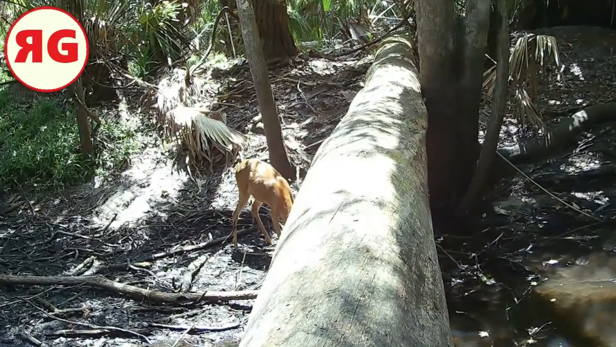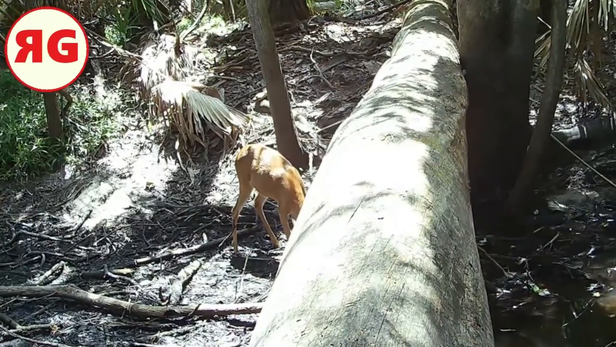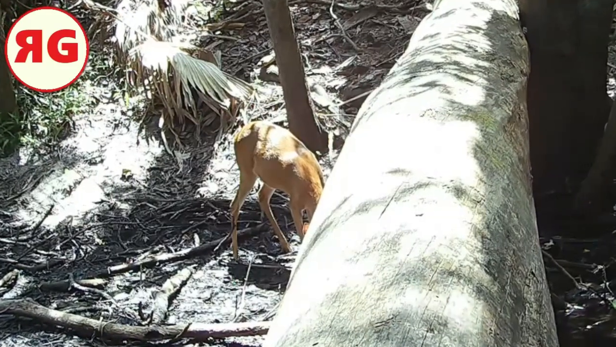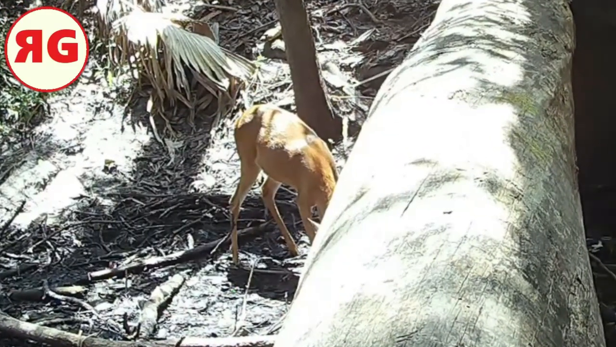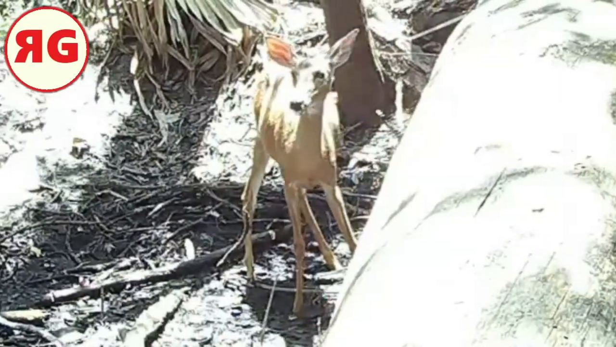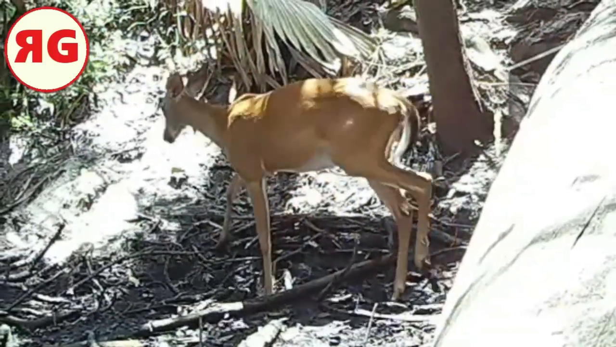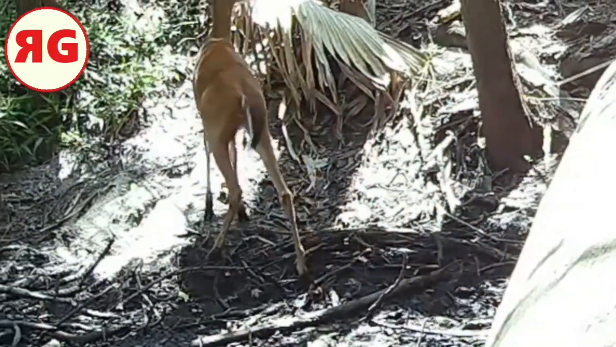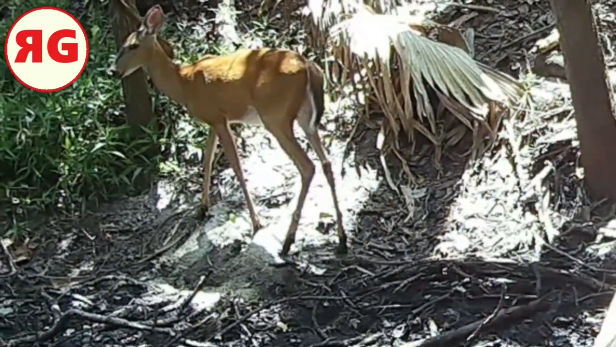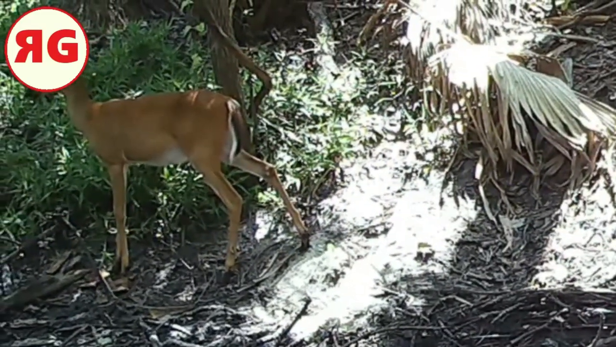And this deer found something interesting under the log there. I don't know what it is. We just can't see under there. But it's got this deer's attention. Now, whatever it was, she finished up with it, just licking her chops there, and she's going to wander off into the woods. No particular hurry. Maybe she was supposed to meet somebody there and they didn't show. I don't know.